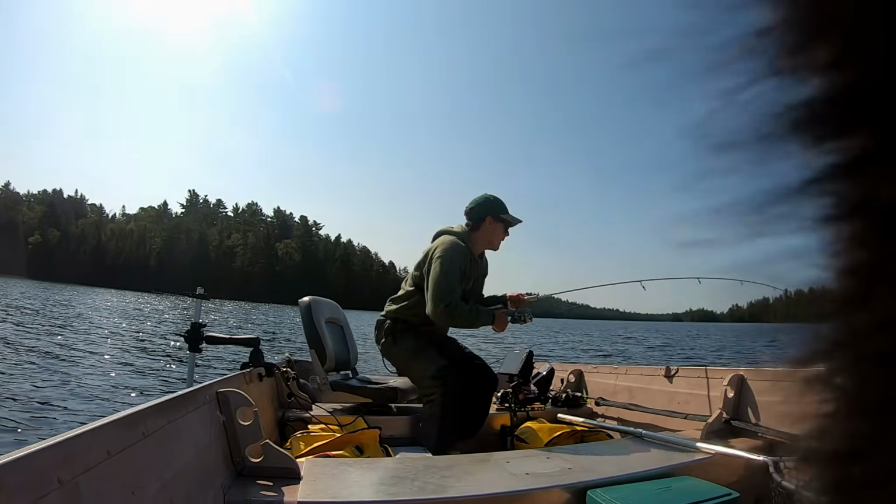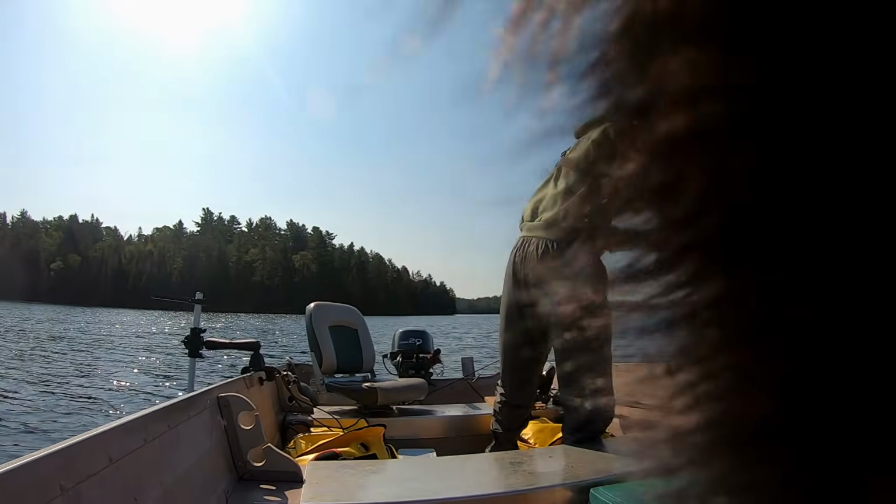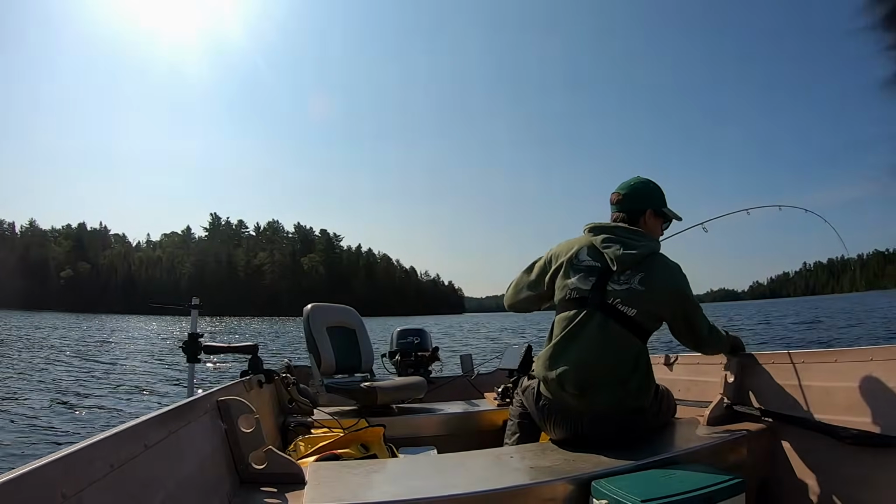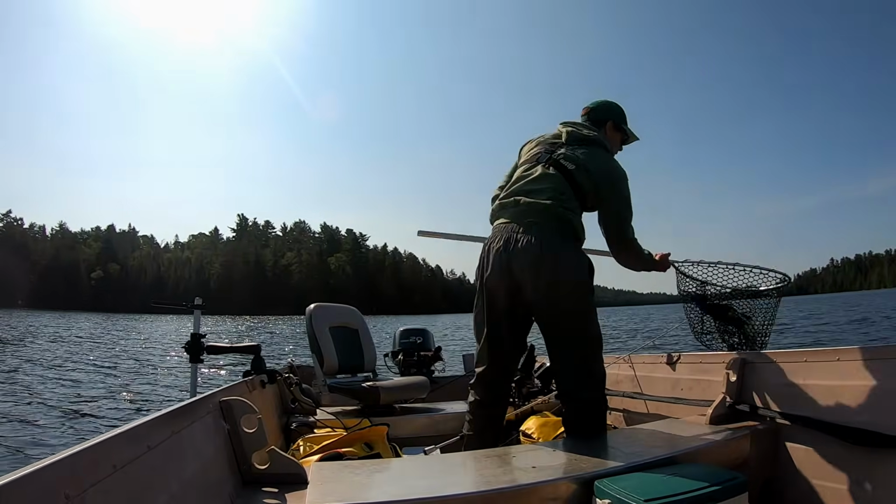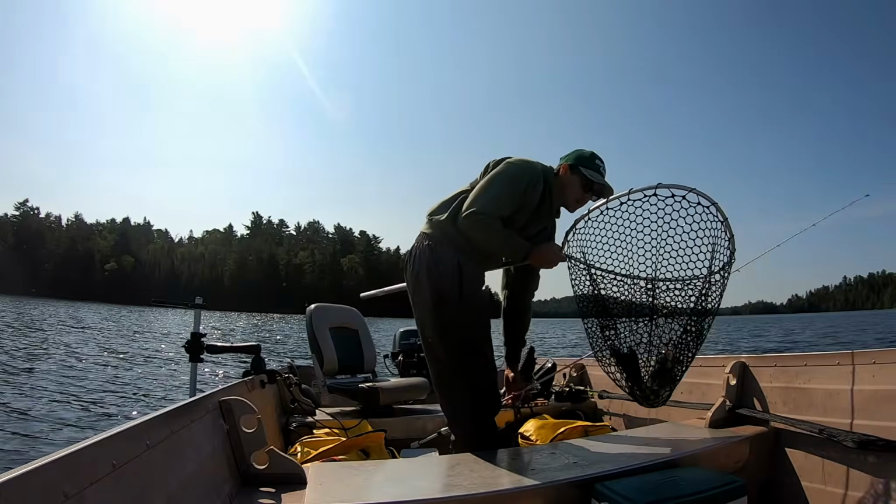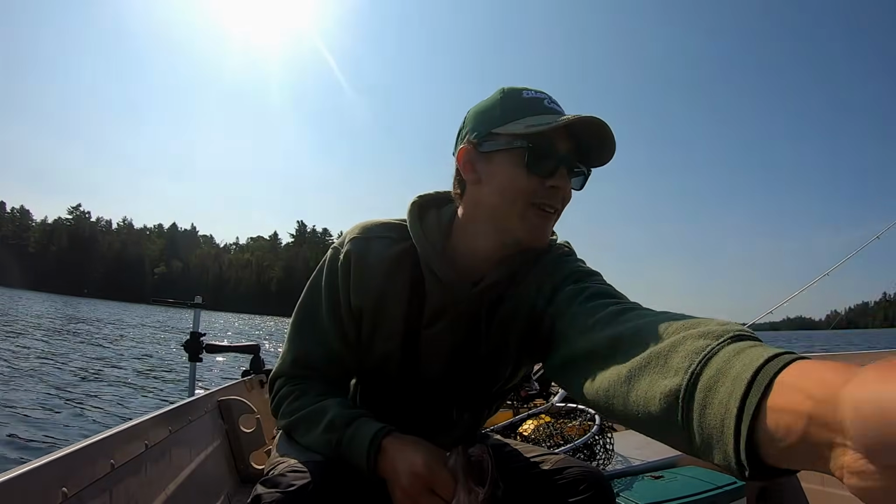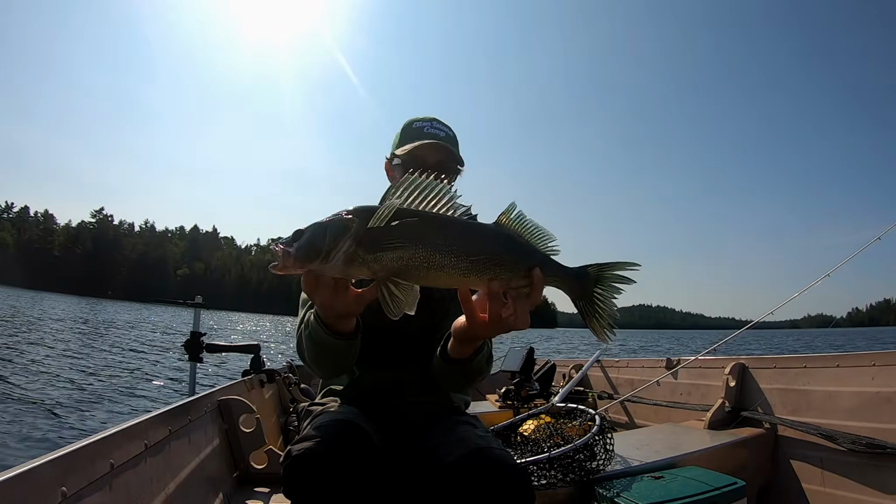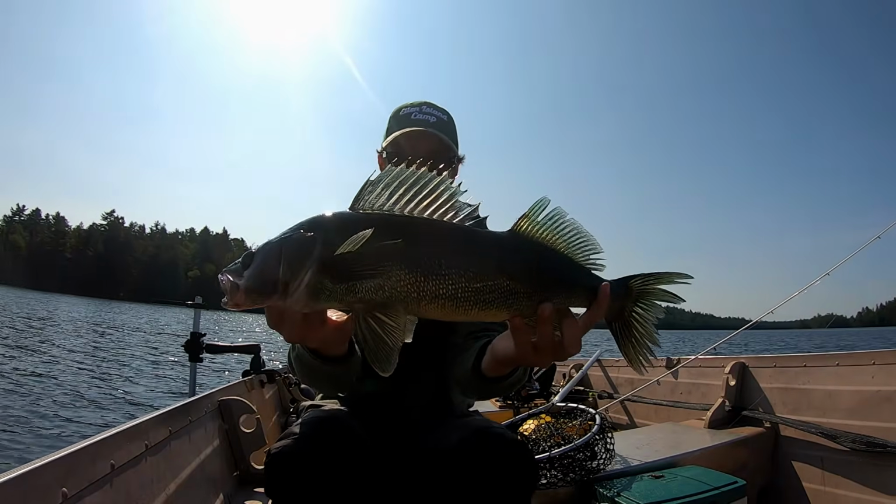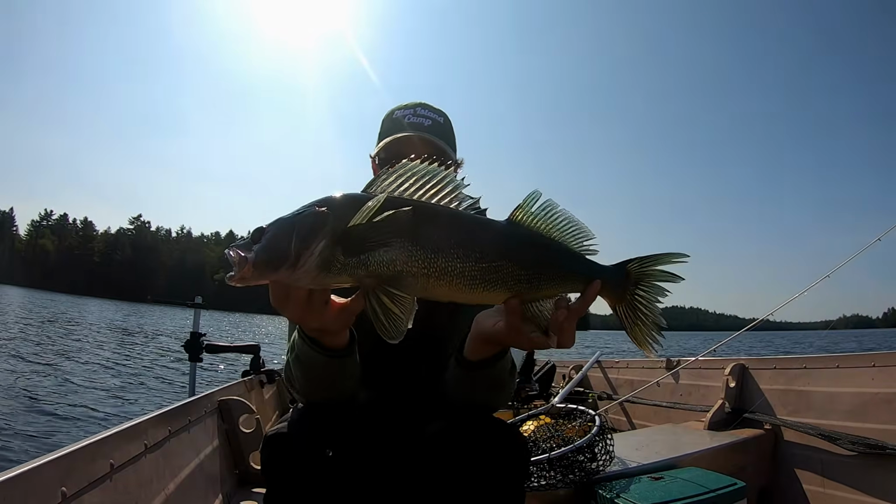There we go. Nothing wrong with this walleye here. Oh. Wow. This guy was feisty. Nothing wrong with that fish there. Mickey, right in the way. Scoot over. There you go, right there. Nothing wrong with this walleye here. It's a good fish. Pretty colors on him, a really gold, dark walleye here. It's a good one.